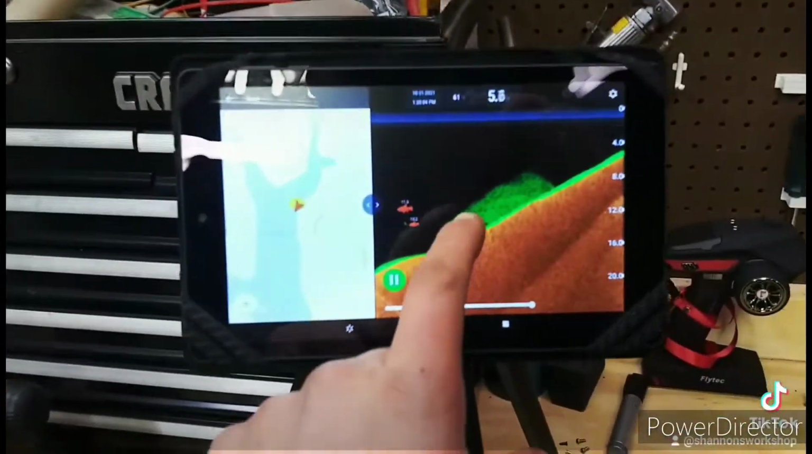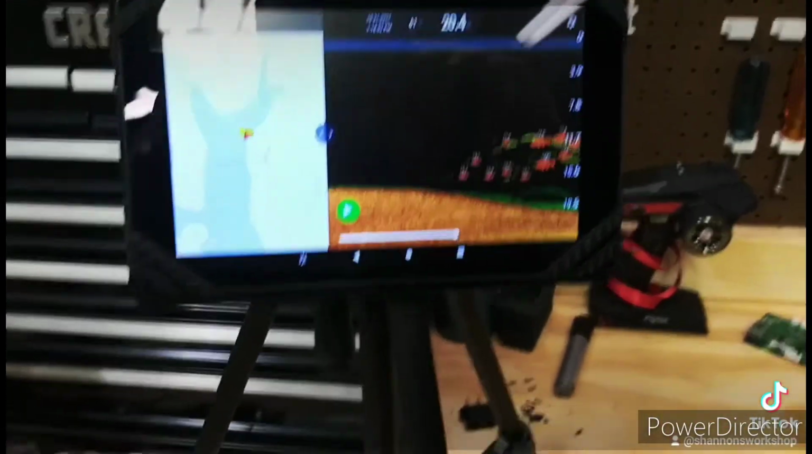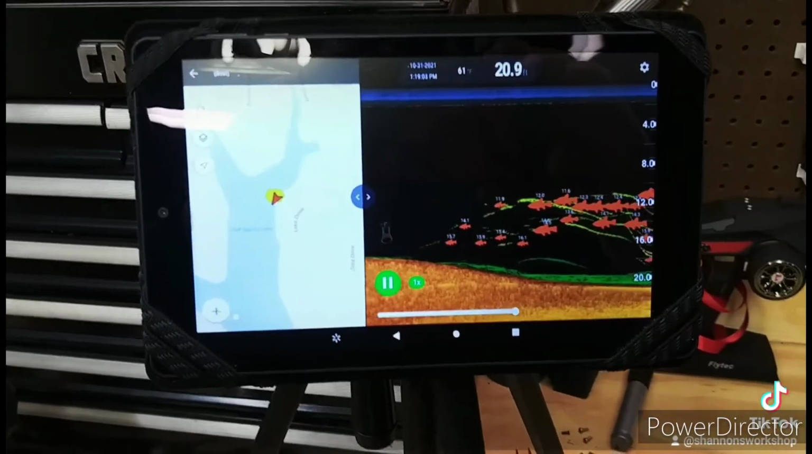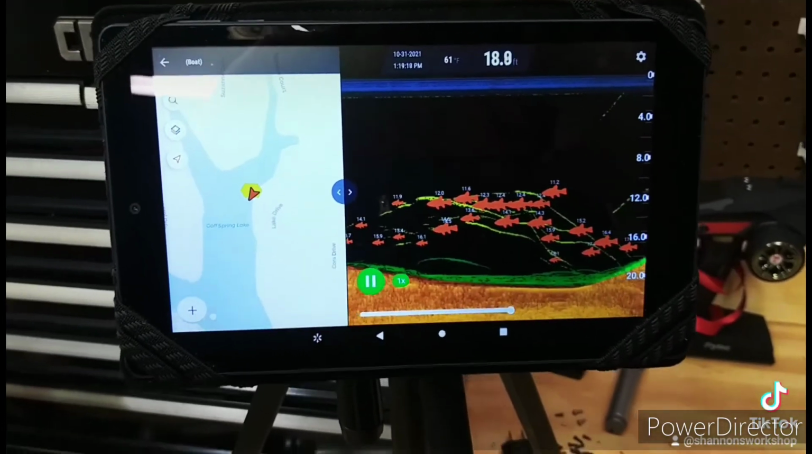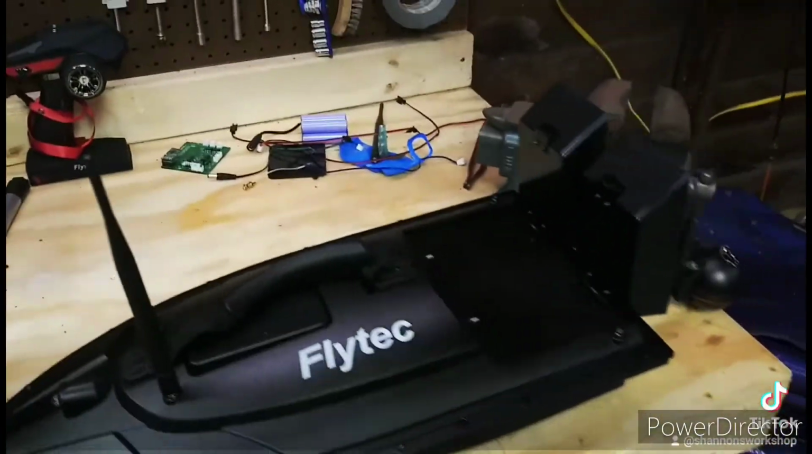And this is the setup with the deeper. So hopefully I find something like that. I think I will. Yeah, I got it set up on a tripod and everything. So anyway, check it out.